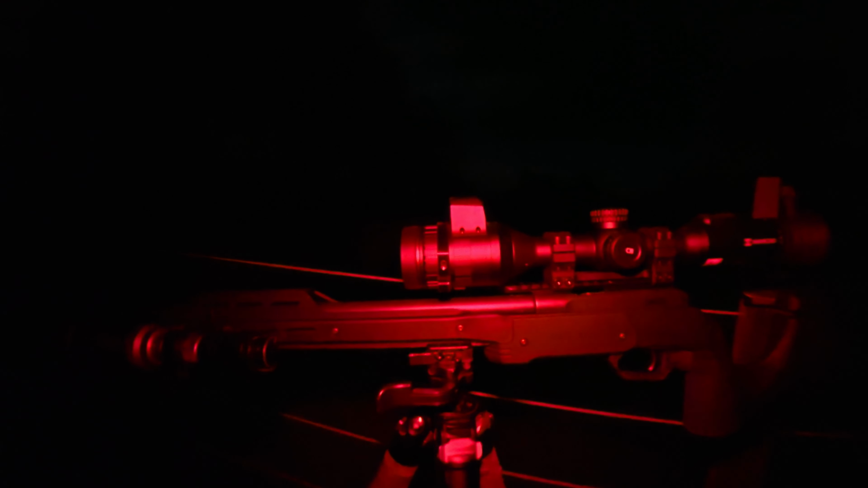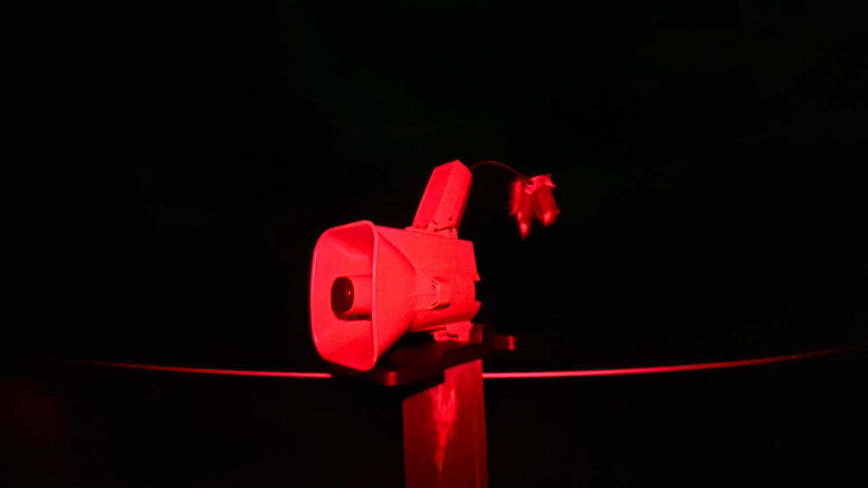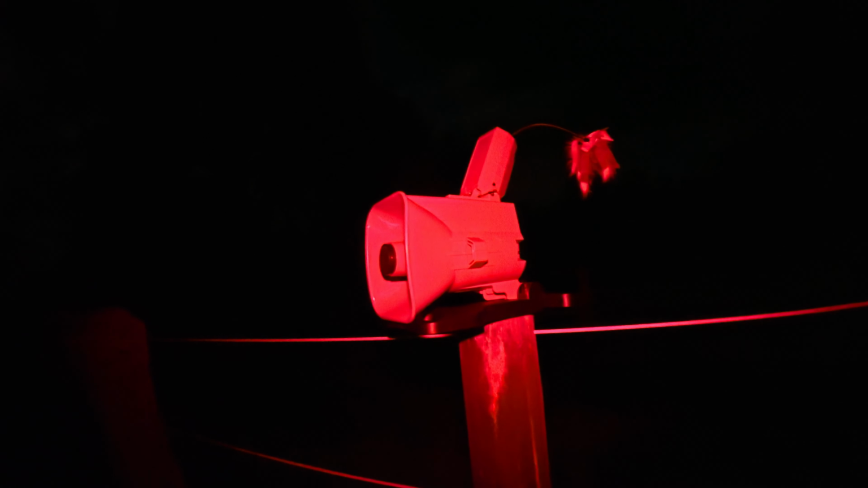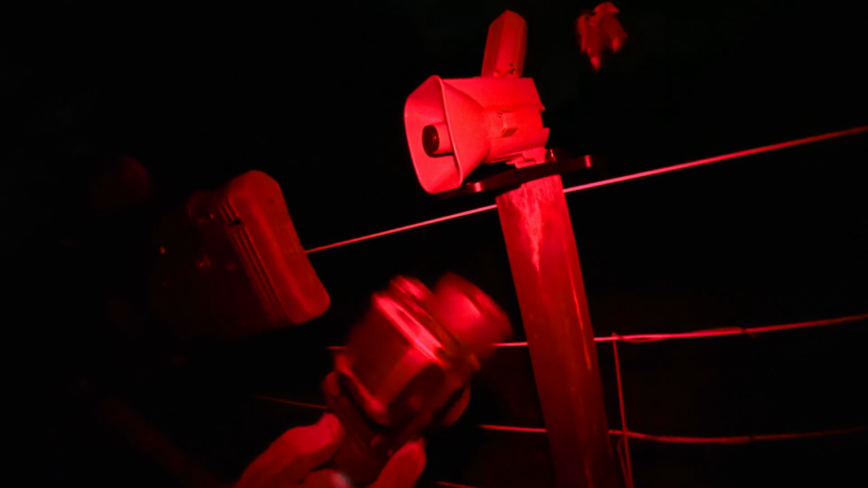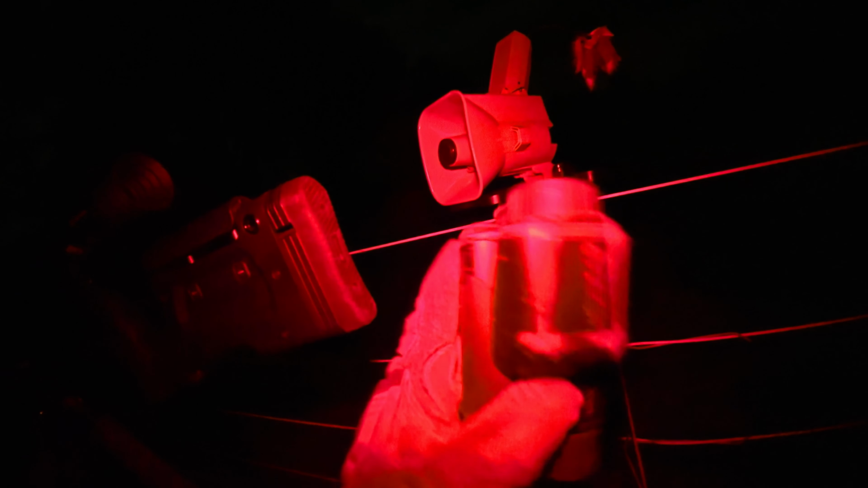So pretty bright night tonight, but yeah, just the sniper hog lights with the Hikmicro Alpex, and then the Fox Pro X24, and then thermal monocular running the Pulsar XG35 that's battle worn like no tomorrow.